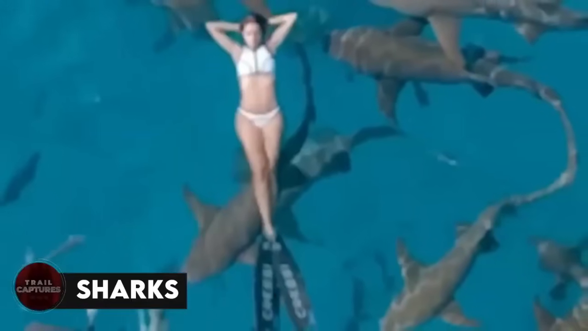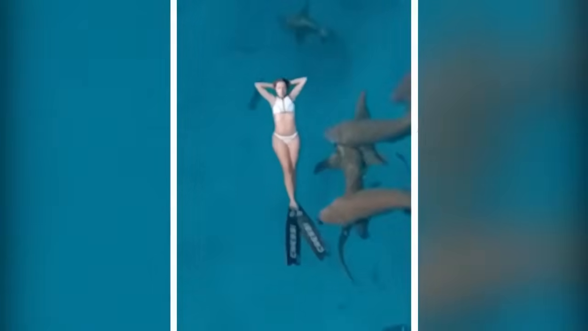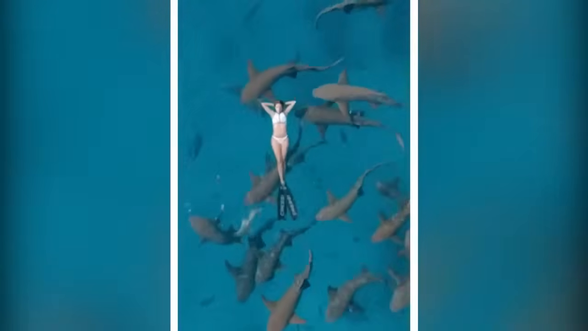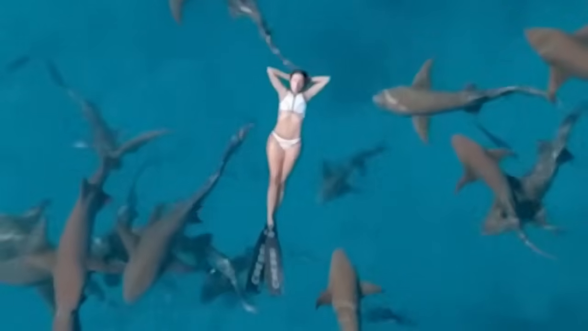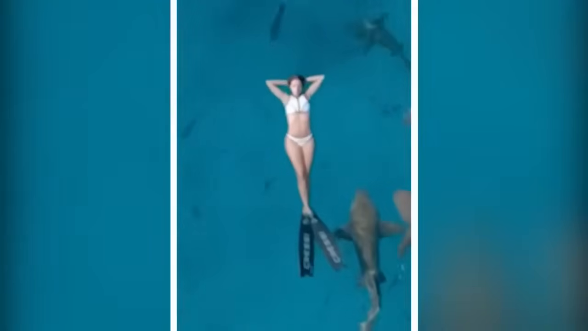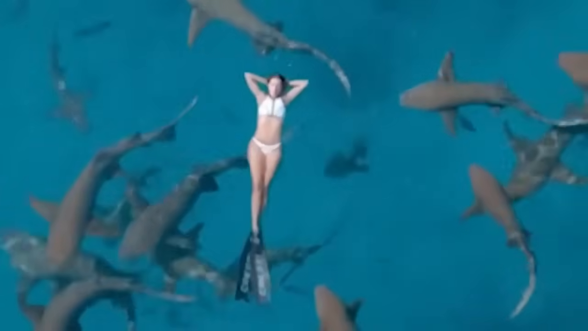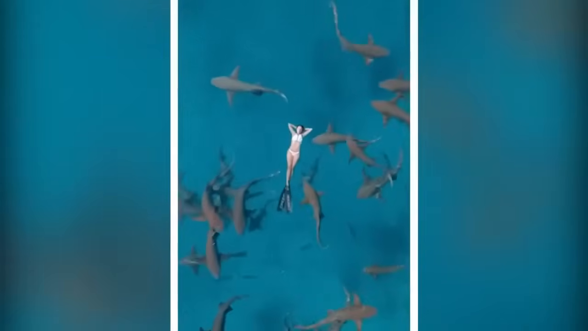Sharks. The drone video displays a swimmer calmly resting on top of a group of sharks without any apparent concern for her safety. The video was captured by a tourist flying a drone off the shore of the Maldives. While snorkeling, the group spotted a gathering of nurse sharks who were mostly harmless to humans. One adventurous woman decided to join them in the water. While this is a peaceful way to connect with nature, it's also risky because a large shark could mistakenly attack and the consequences could be fatal.